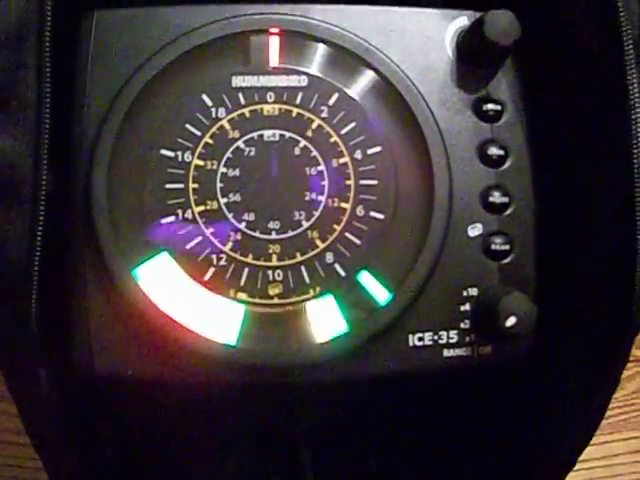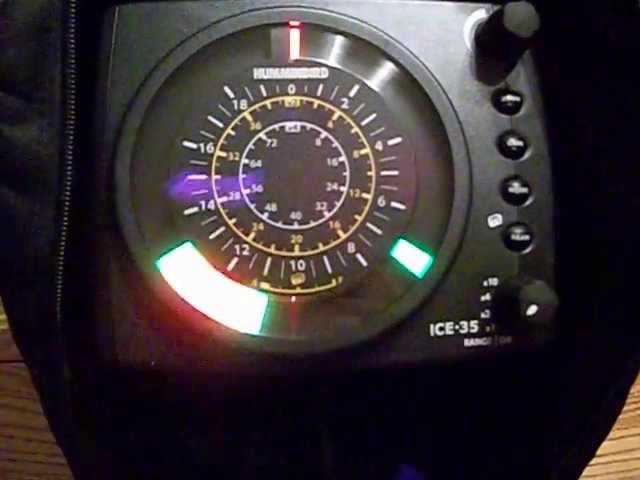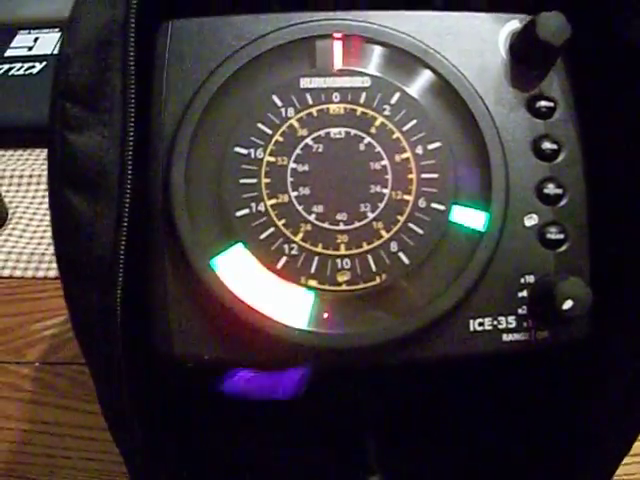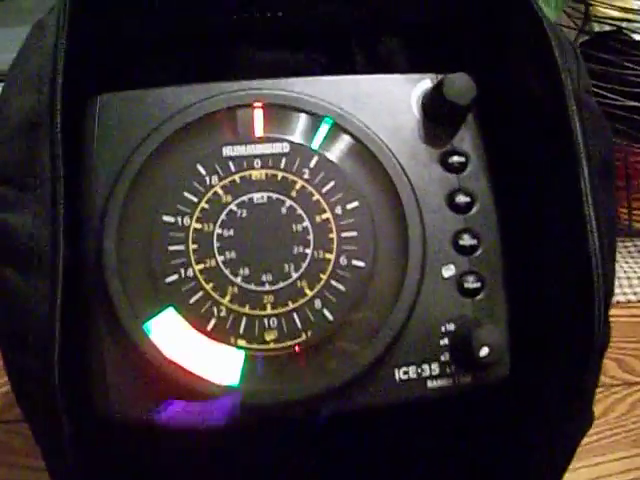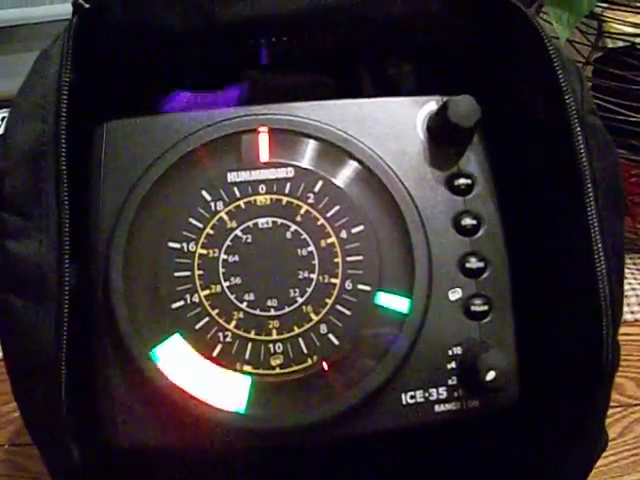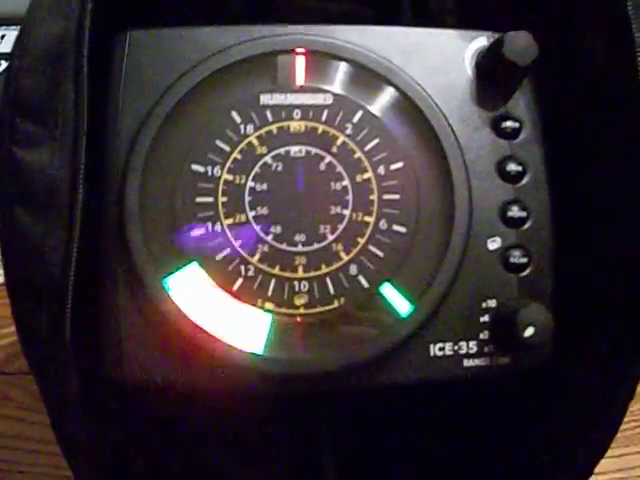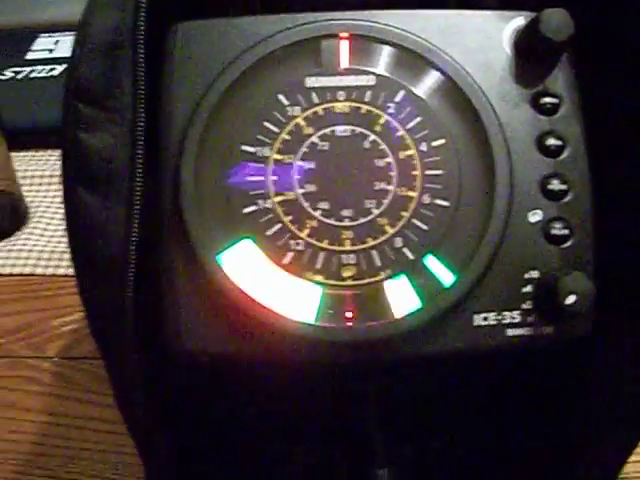So it was a silver with a red tape, 1/16 ounce slender spoon, and tipped it with wax worms, or just one wax worm. Just did it horizontal with the trebles, laid it right across the top, and then come up and grab the treble.